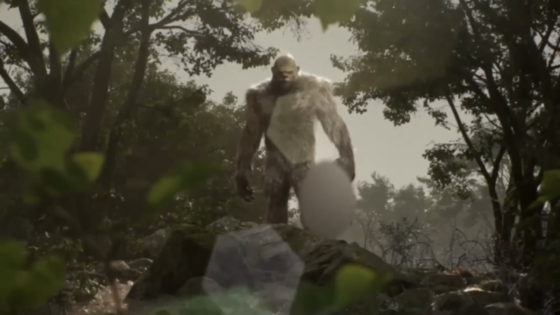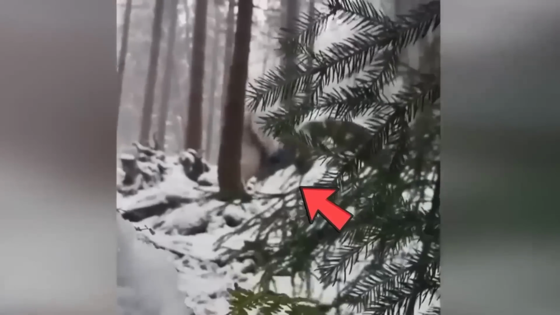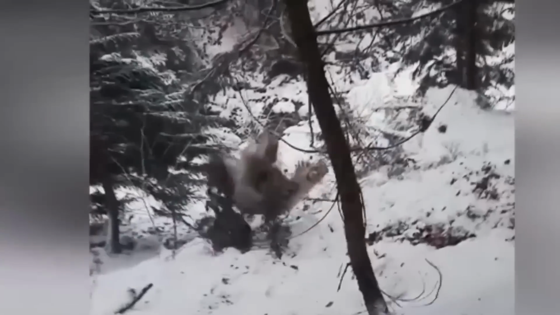Encountering a Bigfoot from a distance is one thing, but witnessing the spectacle of a colossal creature stumbling and tumbling takes it to a whole new level, and that's precisely what this individual managed to capture on camera. Two immense beings, possibly Yetis, were observed devouring an animal, and within seconds, one of them lost balance and rolled down the icy slope. Despite being recorded in 2016, no one has been able to provide a reasonable explanation to this day.